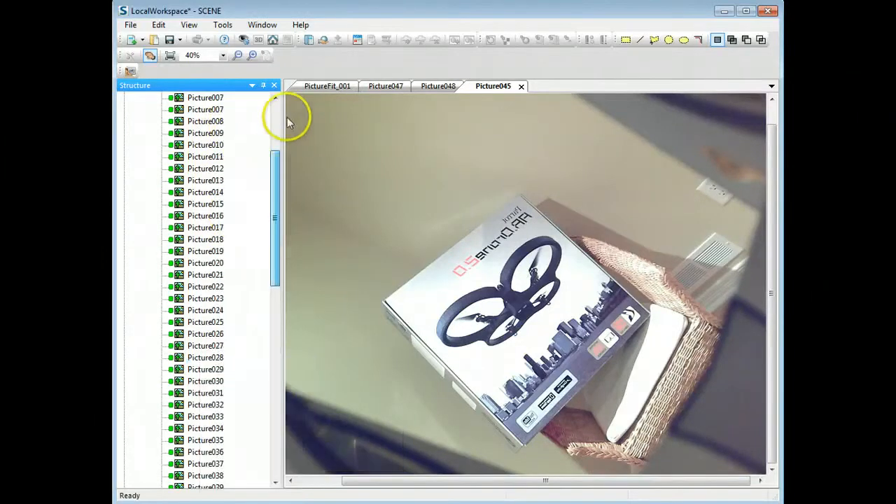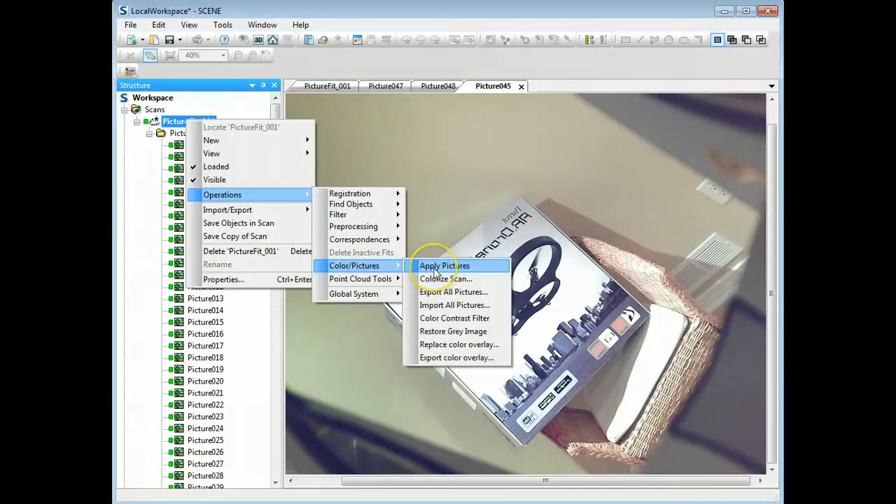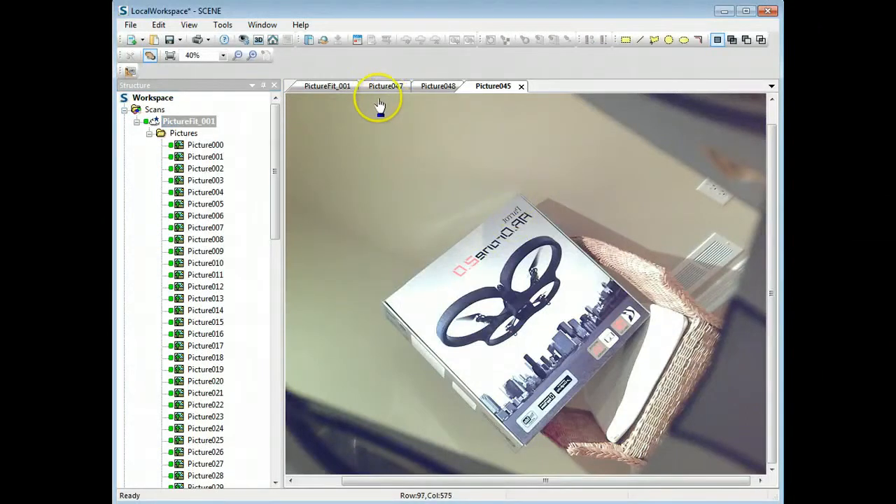Then what you'll have to do is go back up here and go to the scan, go to Color, Pictures, and then Apply Pictures, and then it'll apply them all again, but that new image will get applied, and it will change that. So that's one way to do it.